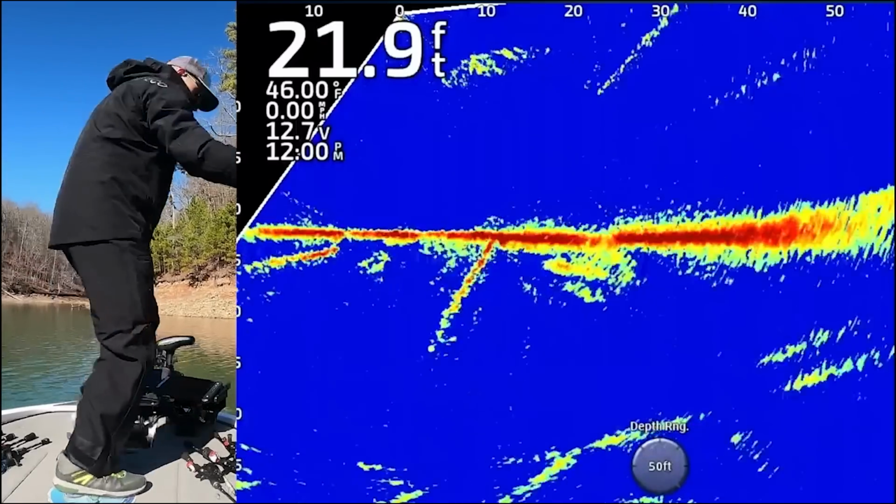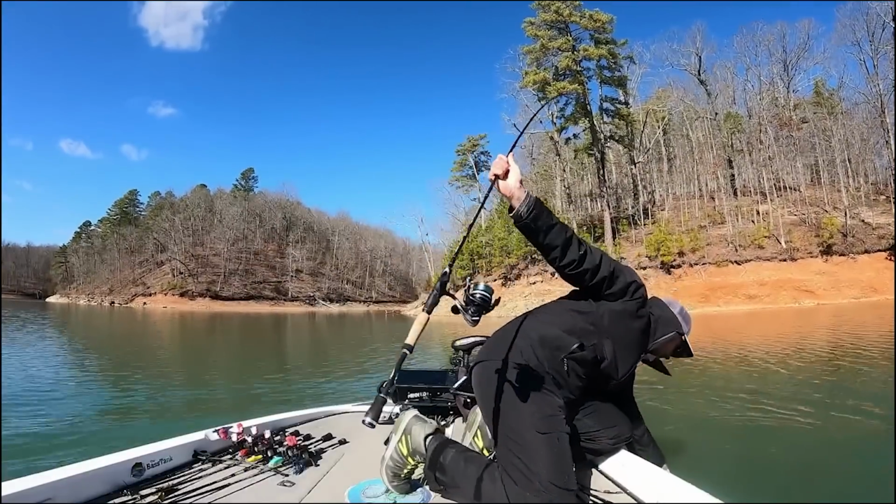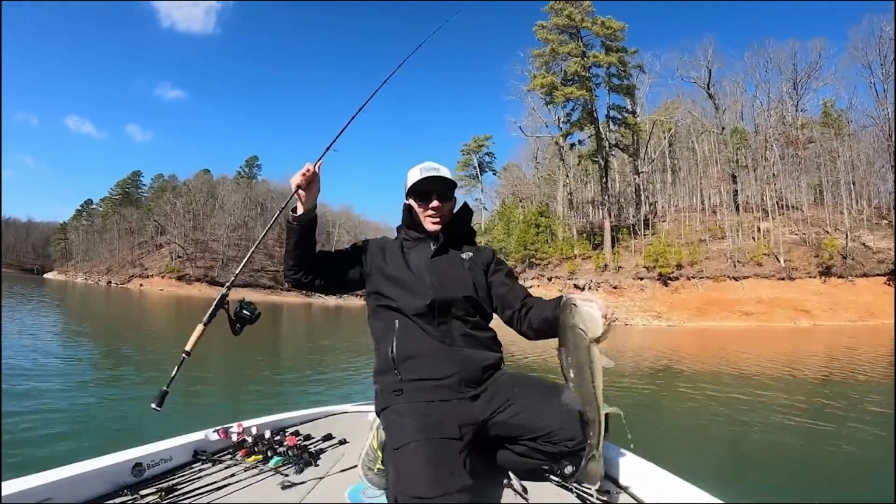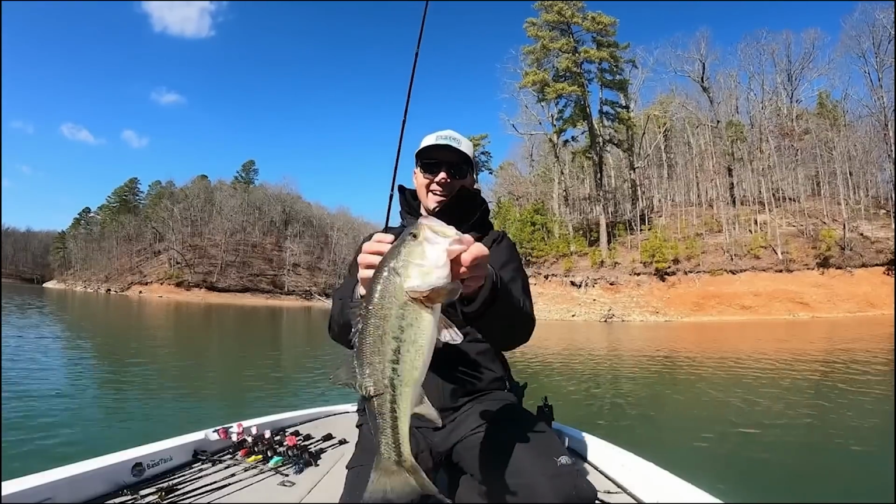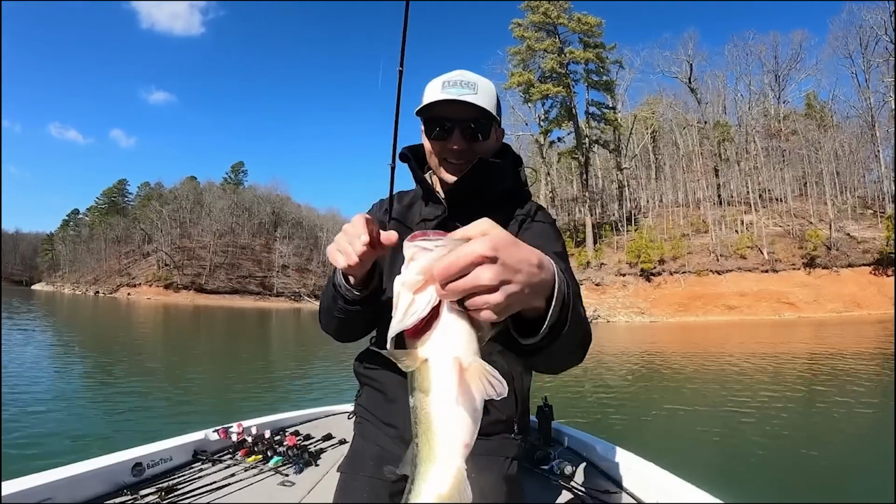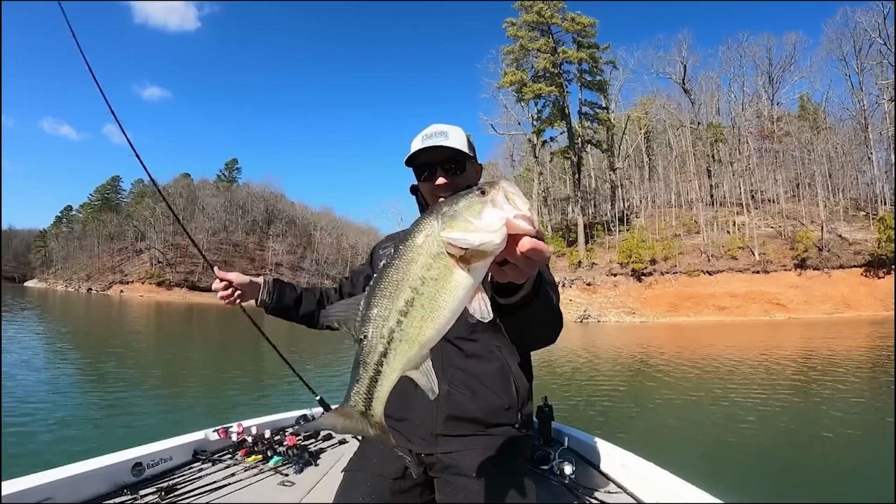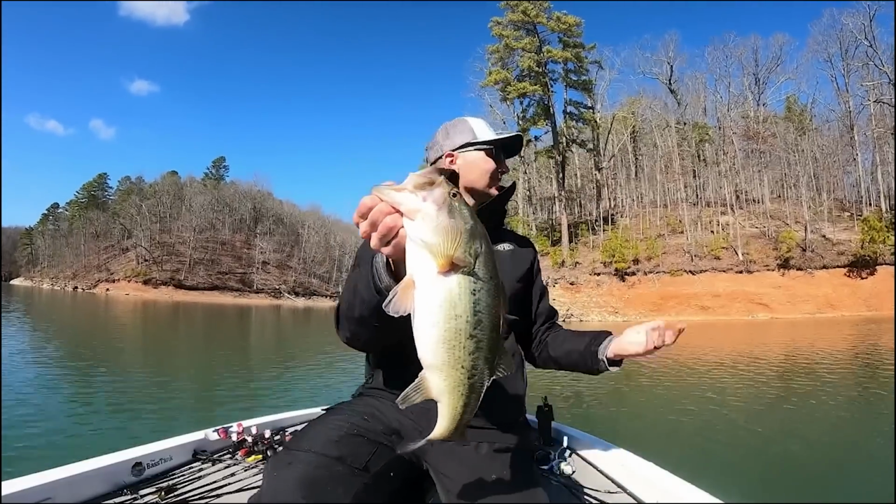That is a Beaver Lake stud right there. Get over here, fish. Oh, that's what I'm talking about. Now that's the size fish we've been looking for, and he absolutely ate that Damiki rig. Oh my goodness, look at that fish. That is a solid 3.5 to 4 pound largemouth, and I honestly didn't even watch that fish eat the bait.